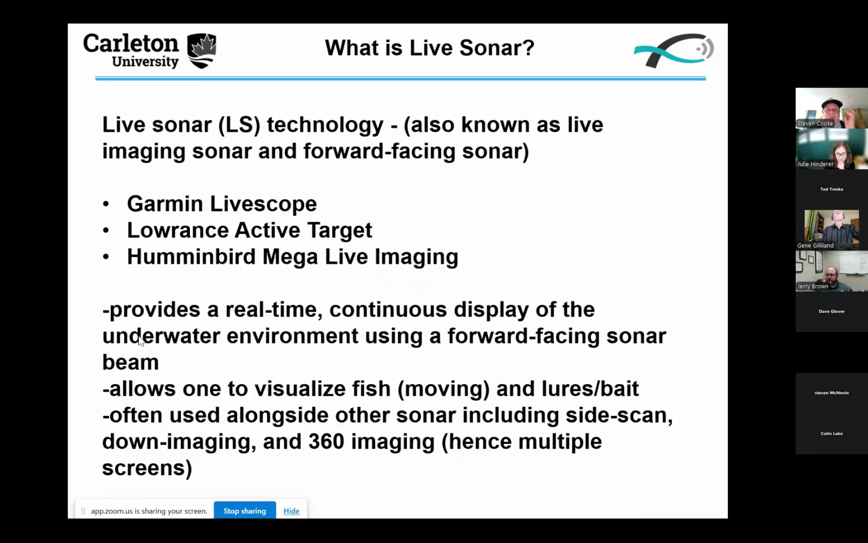So let's start off with what is live sonar, and I'm intentionally using the term live sonar as a bit broader of a term than what you might hear with forward-facing sonar or FFS. Some folks call it live imaging, or they use the proprietary names associated with the different products. There's three main products available in the commercial market to the rec fishing folks: the Garmin LiveScope, the Lowrance Active Target, and the Humminbird Mega Live Imaging.